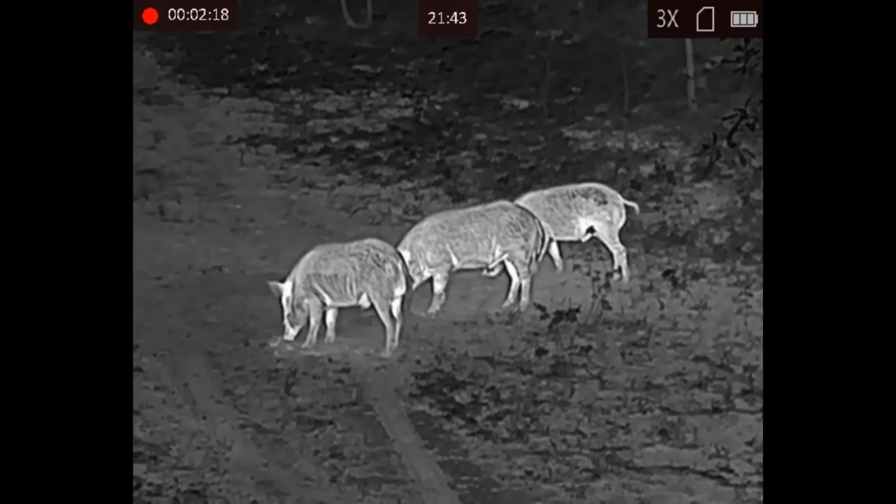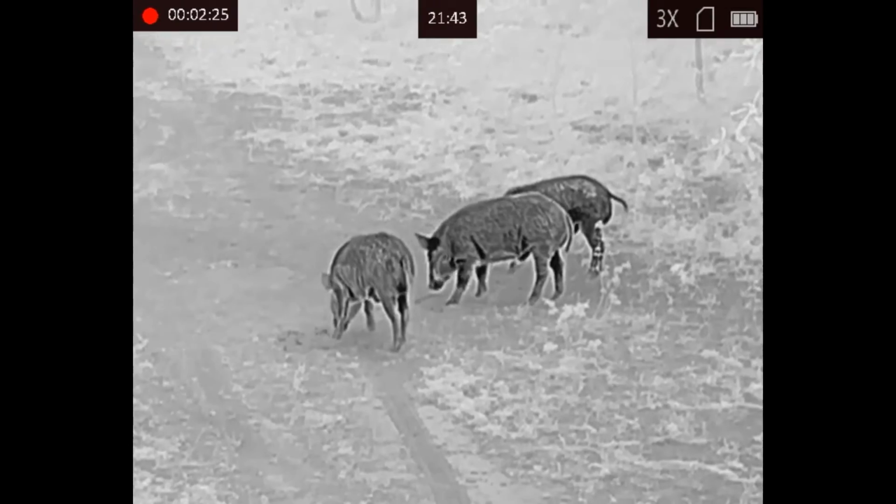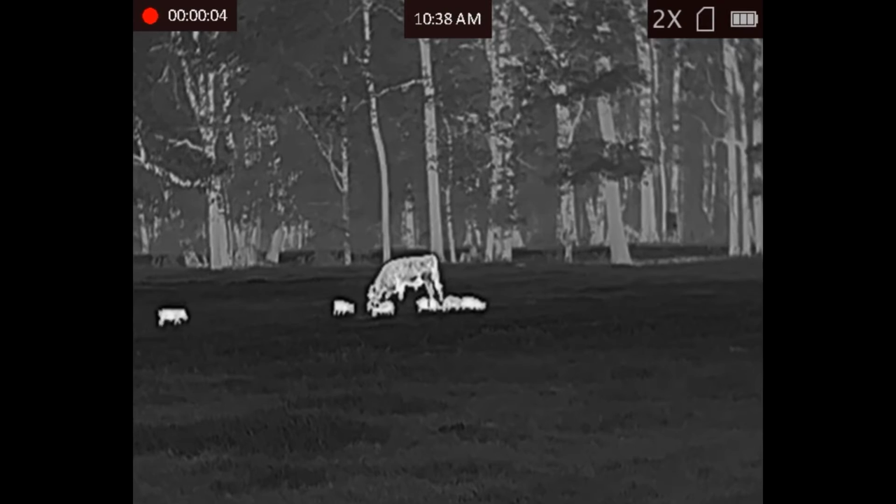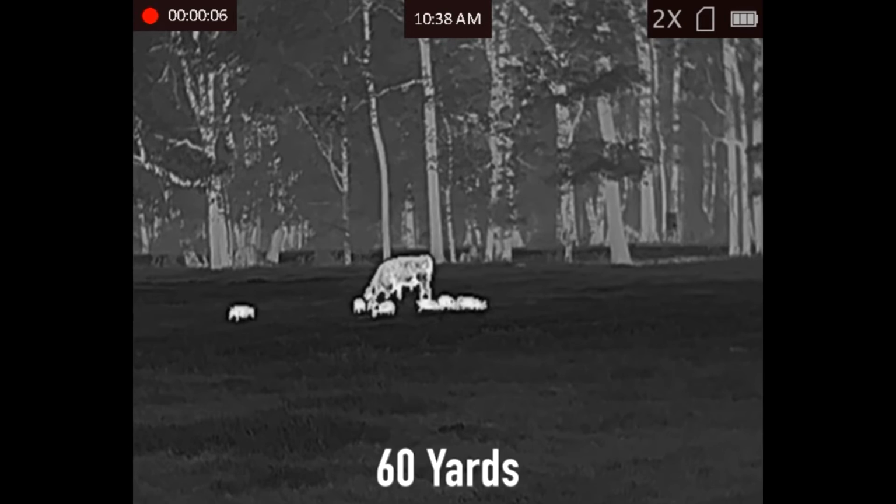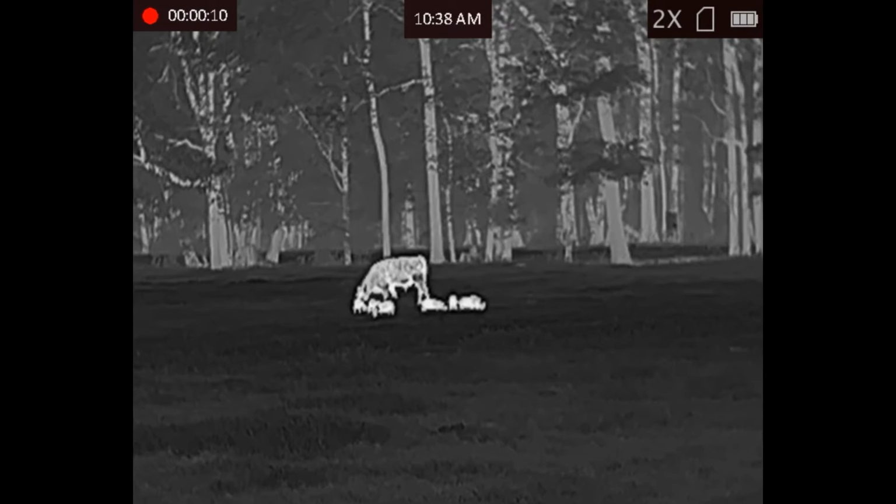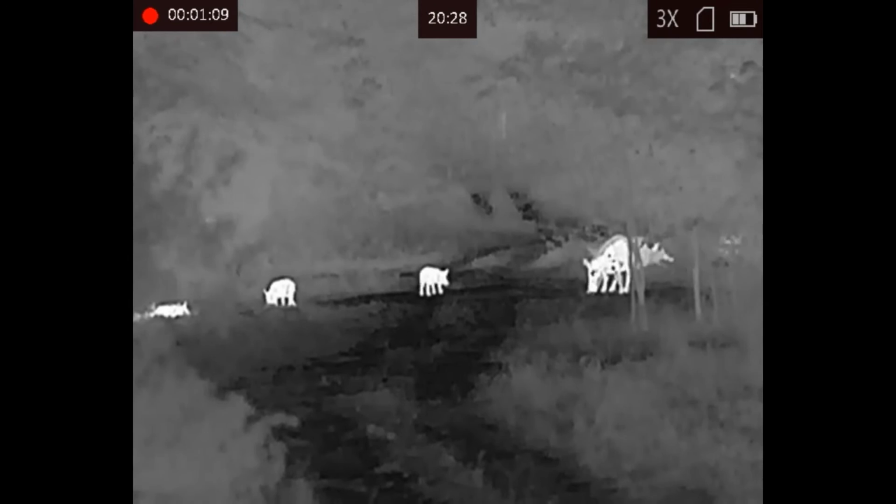Let's talk about the few differences. First of all, the price. The TM25-384, the price on that is $1,995. The TM35-384, that one is $2,195. So you've got basically $2,000 and $2,200 options.